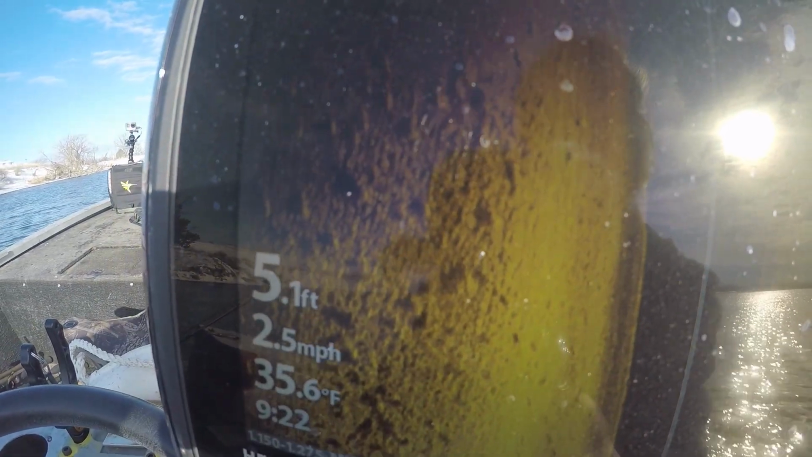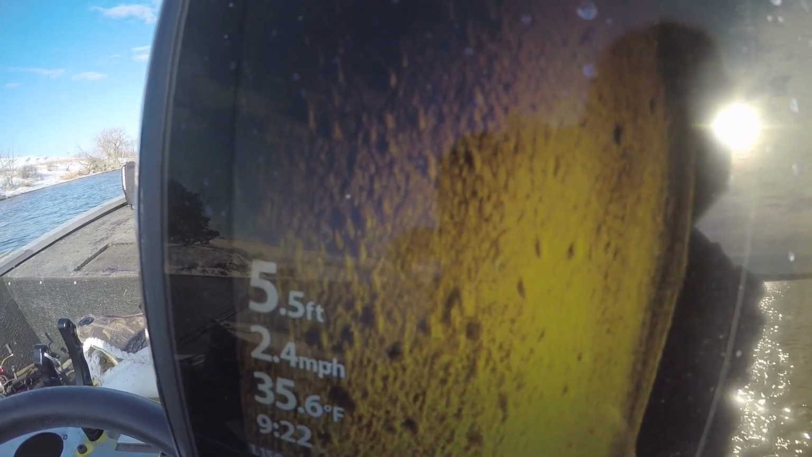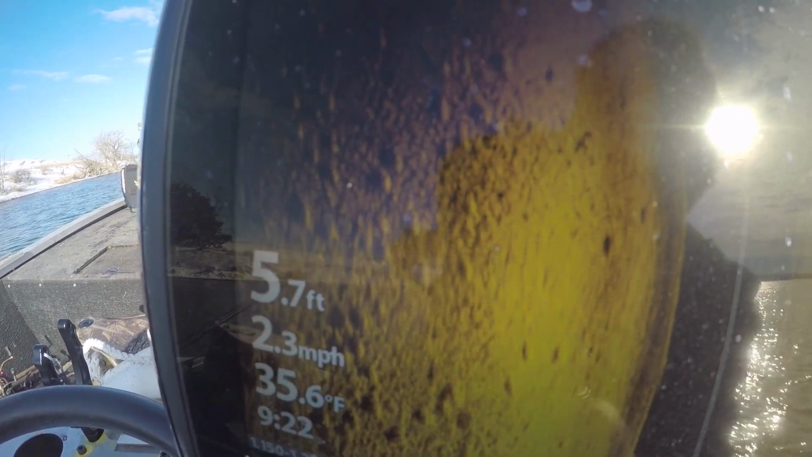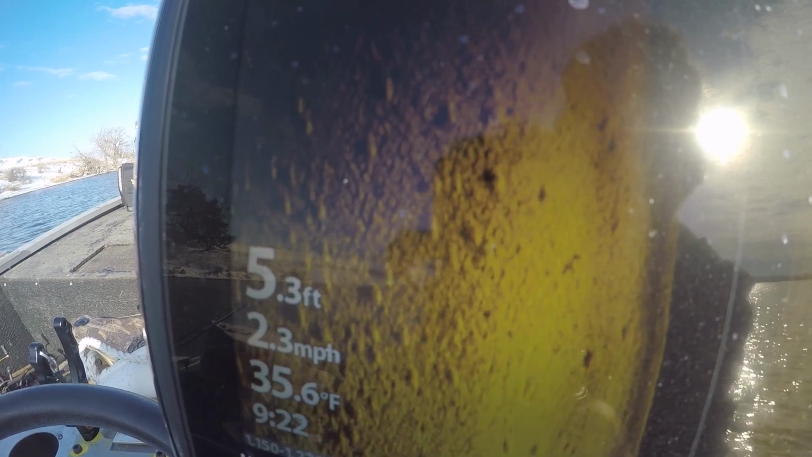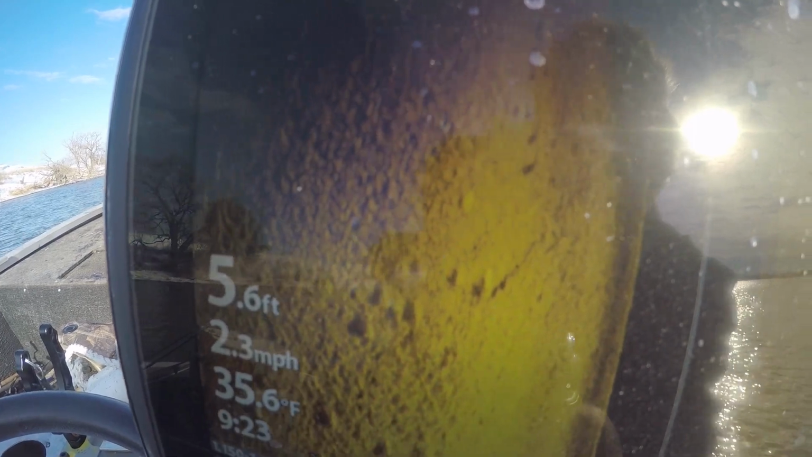They just keep coming. And coming. Those are all fish. All of those dots, every one. Those are fish. That's gonna be a good spot. Oh, and they're finally starting to run out. Okay, we're gonna turn around and fish that.